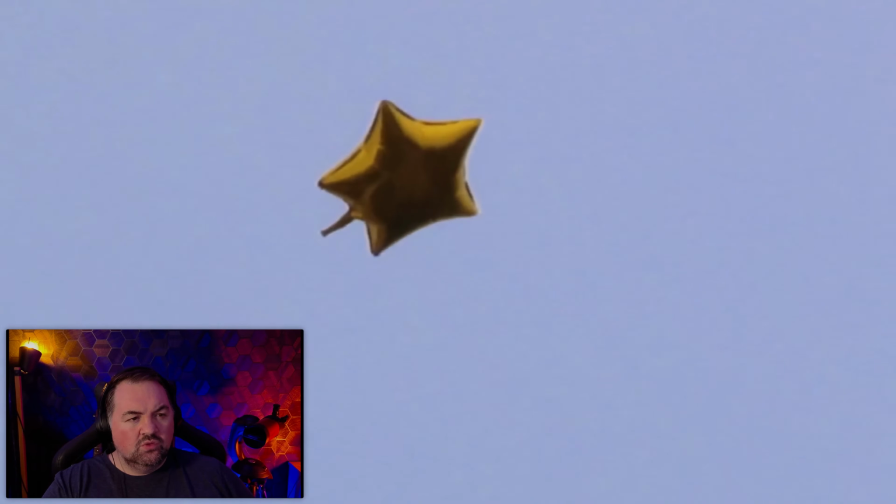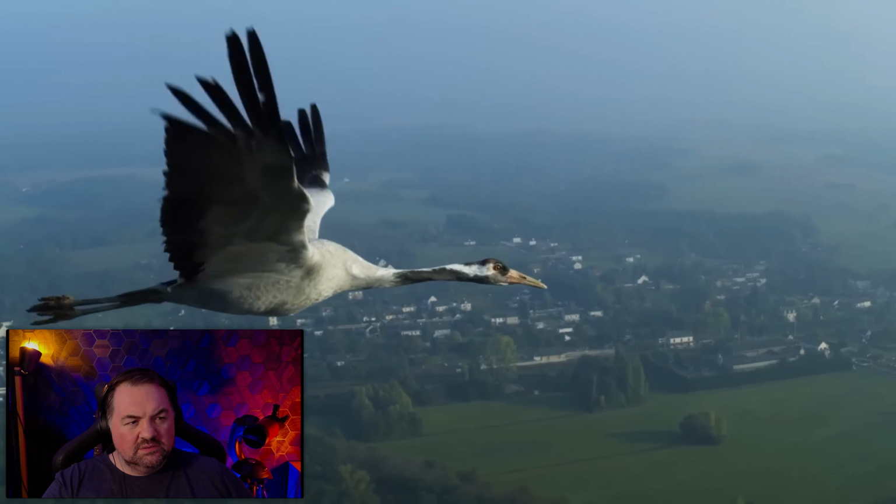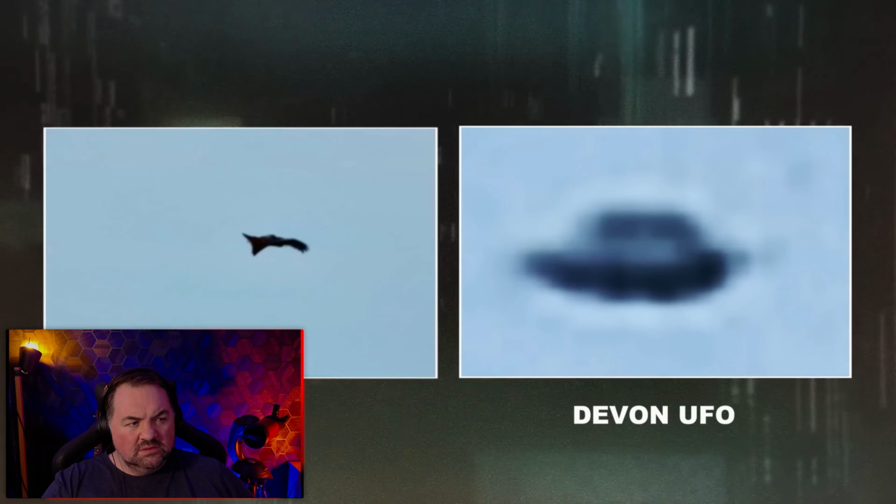But physicist Matthew Shadagis isn't so sure. It's possible that this is some sort of balloon, but I don't think that this is a mylar balloon because mylar is pretty reflective, and this is pretty dark in color. It looks to me like this could potentially be a bird, or maybe a pair of birds, where you have these wing-like formations coming out. But again, it's really hard to say when you're zoomed in on just a few pixels.